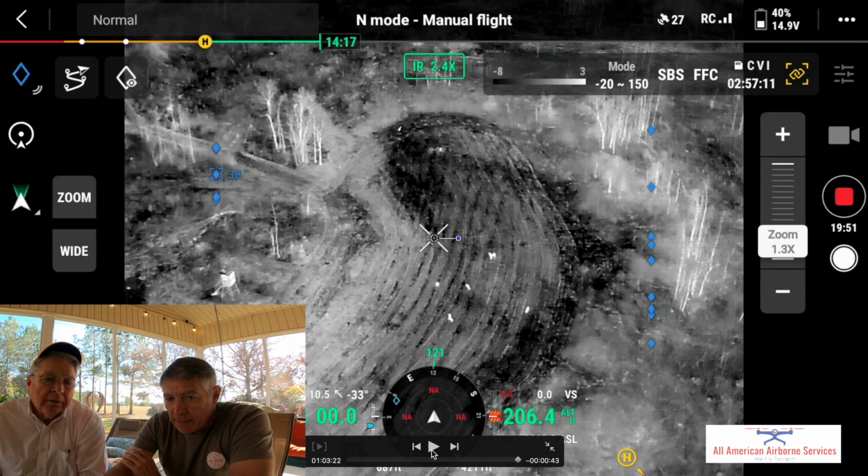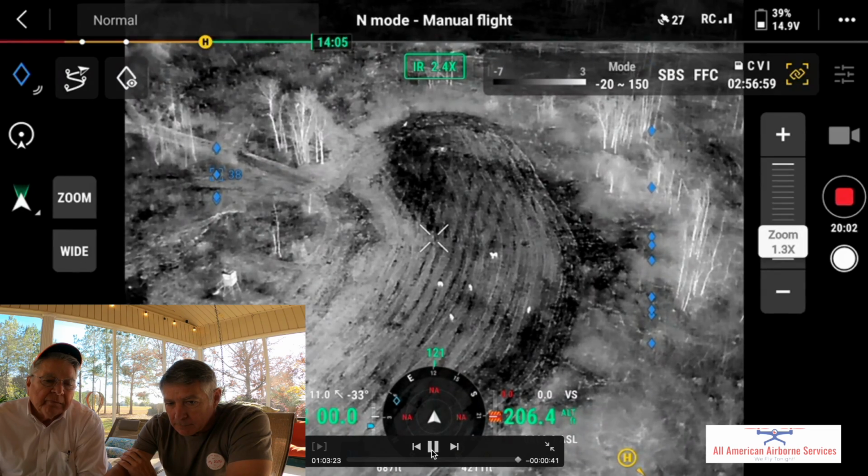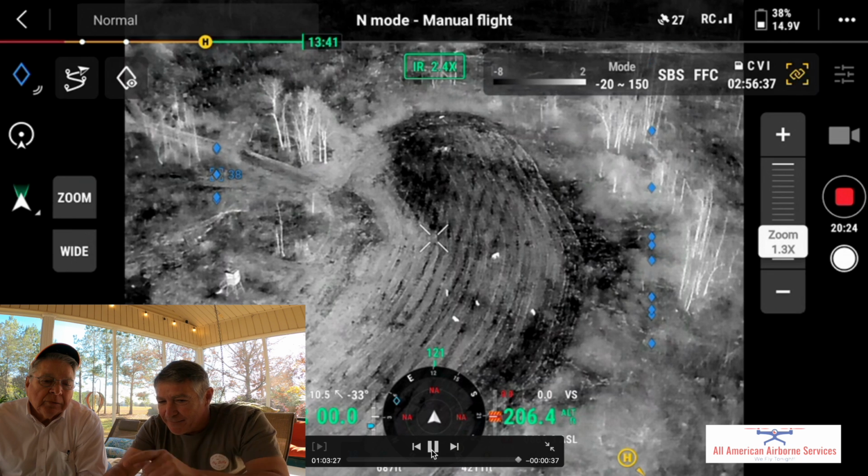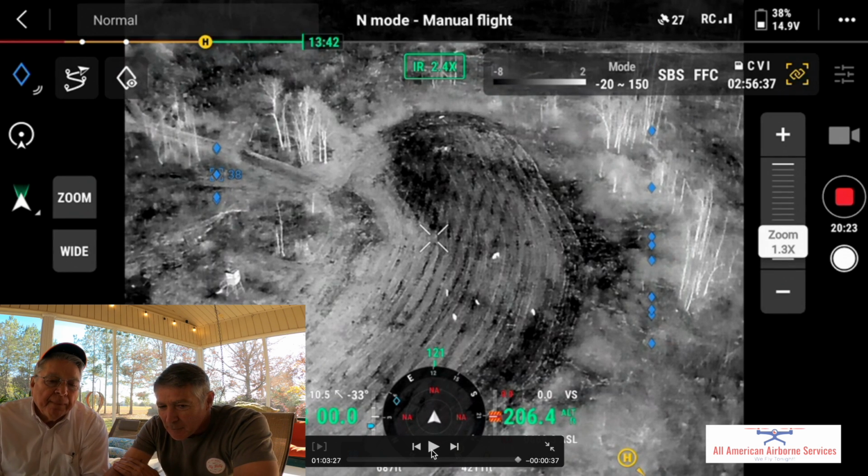Okay? And then watch this gunshot. Did you see that? Watch it again. Look, watch right there. You see that? And the deer falls. Pow.